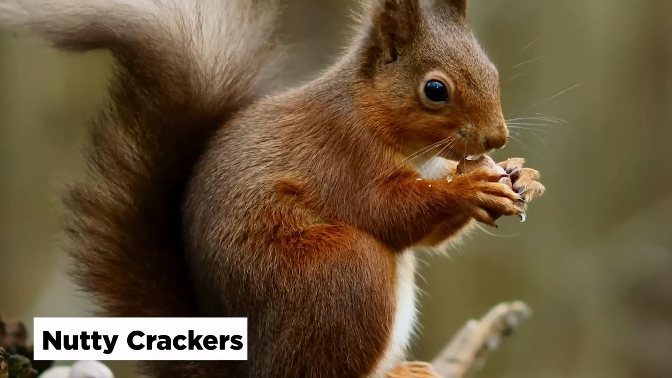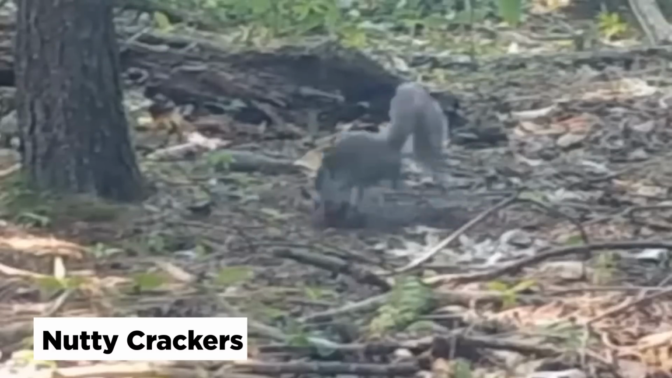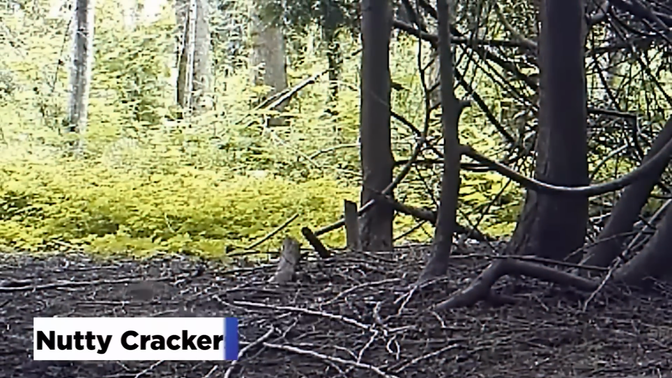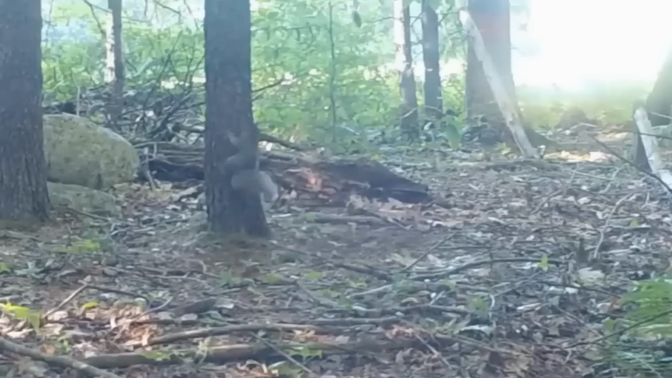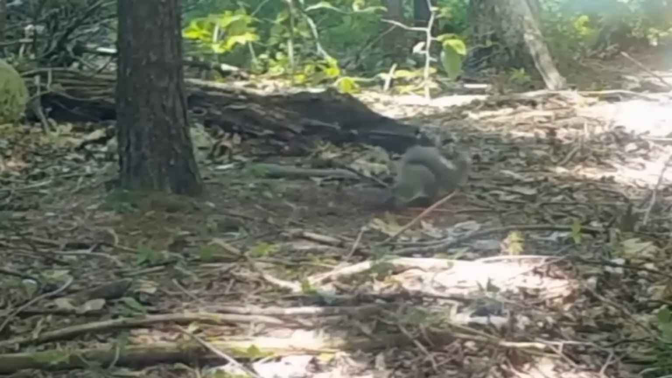Nutty crackers. Trail cam footage of squirrels acting nuts is one of the most common things camera owners catch on their cameras, but the adorable way that these furry critters play remains one of the cutest and sweetest things we have ever seen. These next clips show the cute moments where squirrels get the equivalent of pet zoomies, and we can't argue that this is some of the most endearing footage we have seen that was captured on trail cameras.